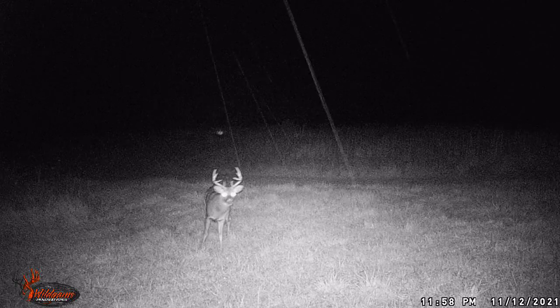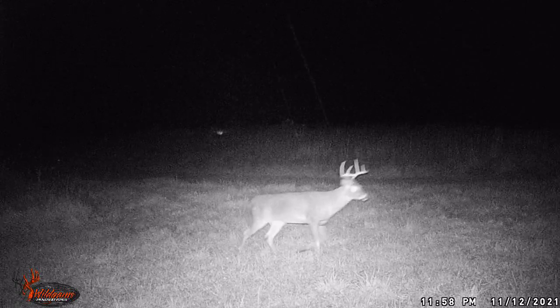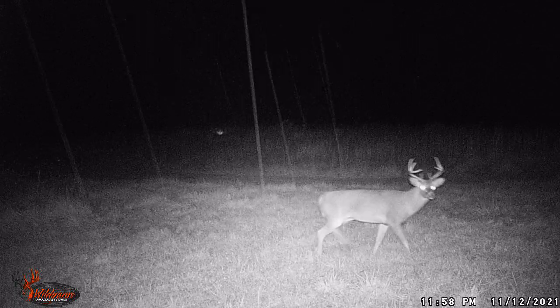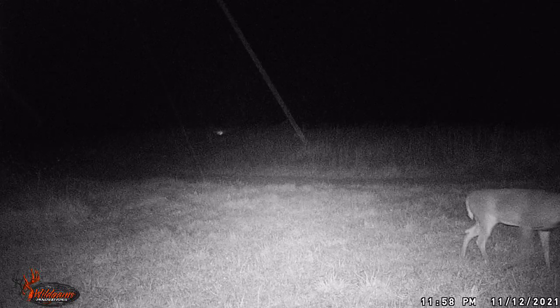So the doe didn't so much notice this, but the bucks, they're pretty smart. He noticed it. He turned around. He started walking the other way. He says, "I'm out of here. Something wrong with this neighborhood." So yeah, they're very intelligent. But what a beautiful creature.